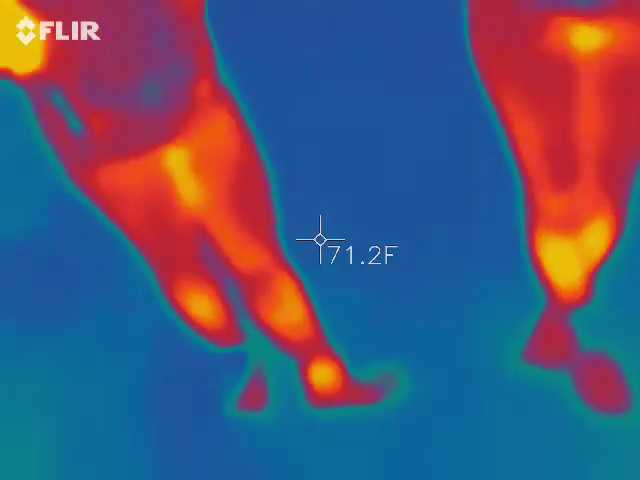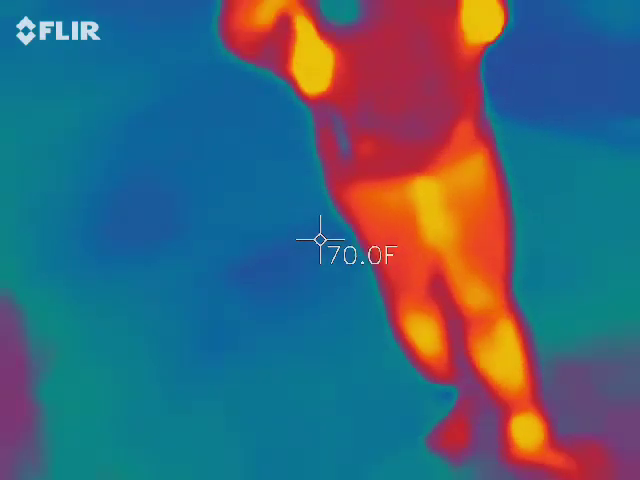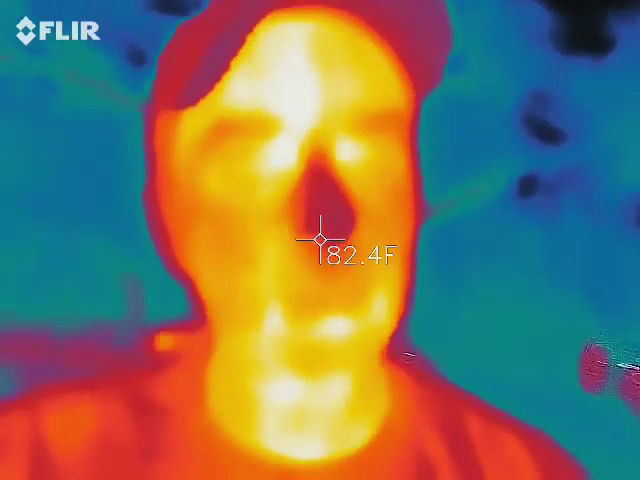So there's a cold spot standing right here. No, I'm going to tell you. You're going to tell me if there's a cold spot standing right there. So, you guys can all see me in that picture, correct? Yeah. So I'm orange, red, and yellow. That means I'm the hottest thing inside the video.